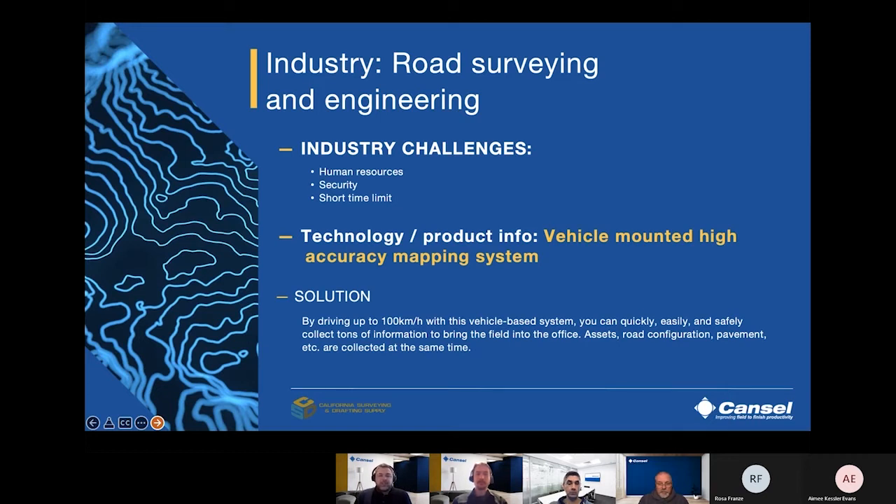And finally, the tight deadlines. This is another challenge for small or big projects. Today's technology can help you increase your field and office productivity. I'm not spending much time on the software today, but this is a really important step for productivity as well. If we're looking at the hardware, we can collect data up to 100 kilometers an hour at a scan rate of 2 million points per second on 3 lanes at the same time. This is a game changer. Over the point cloud, we're also collecting images to colorize the point cloud as well as for viewing purposes.